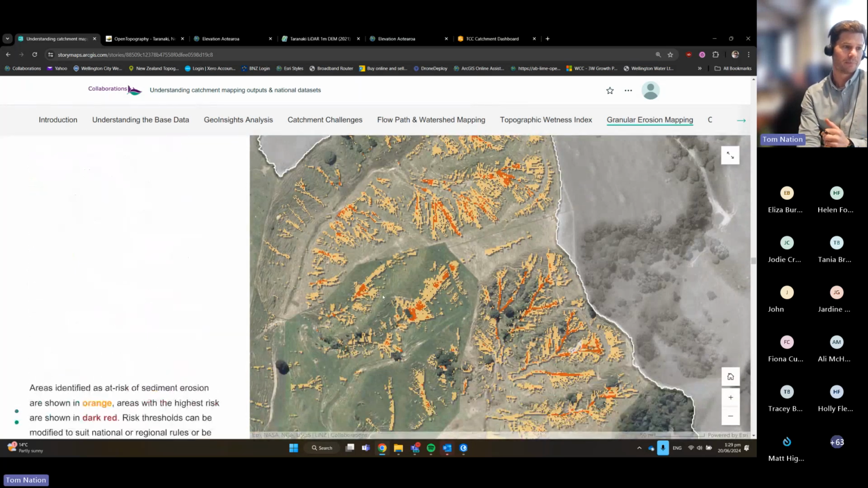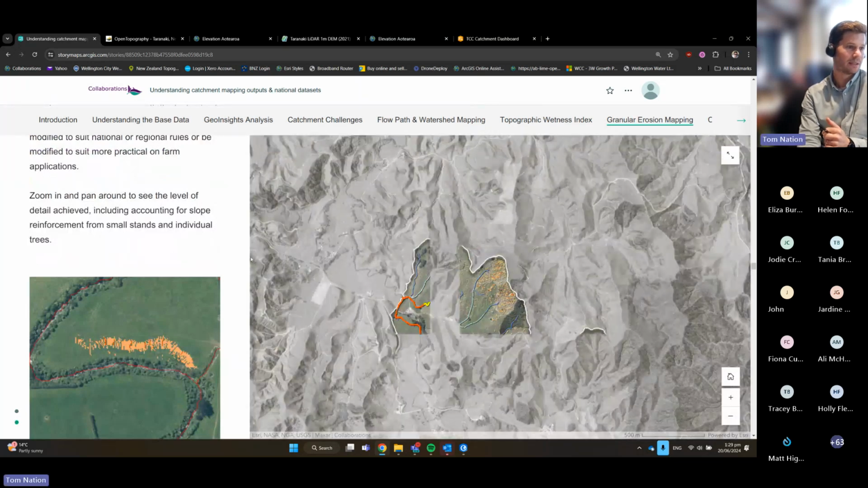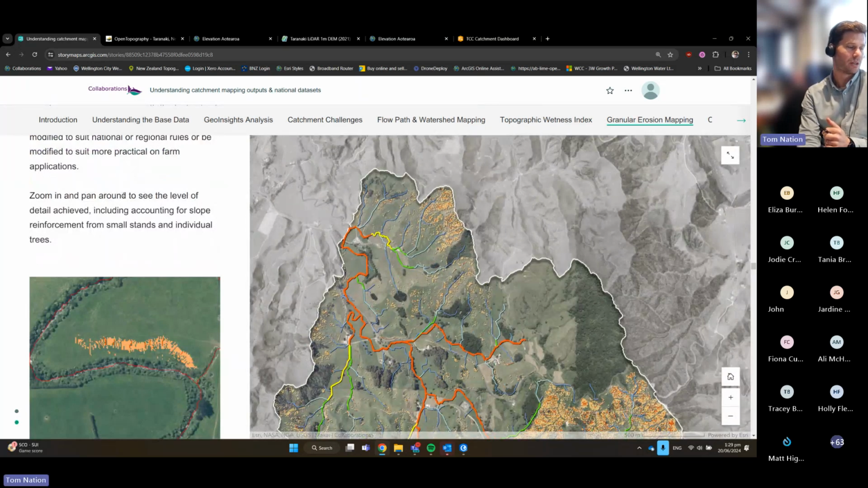Now, the erosion mapping, which I alluded to earlier, I'll just zoom out a little bit just to show.